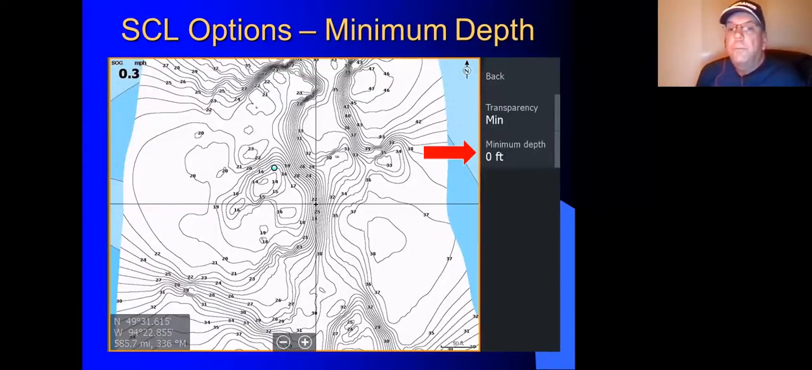Then you have what's called minimum depth, which my guess is primarily designed to give you a warning of shallower water, so that you can identify, say, a hazard, but it's also a great feature to pinpoint depths.